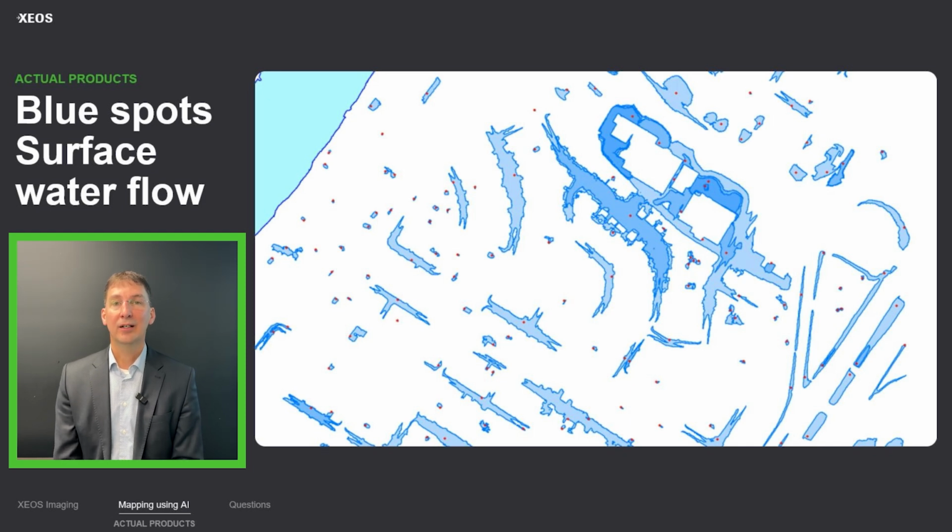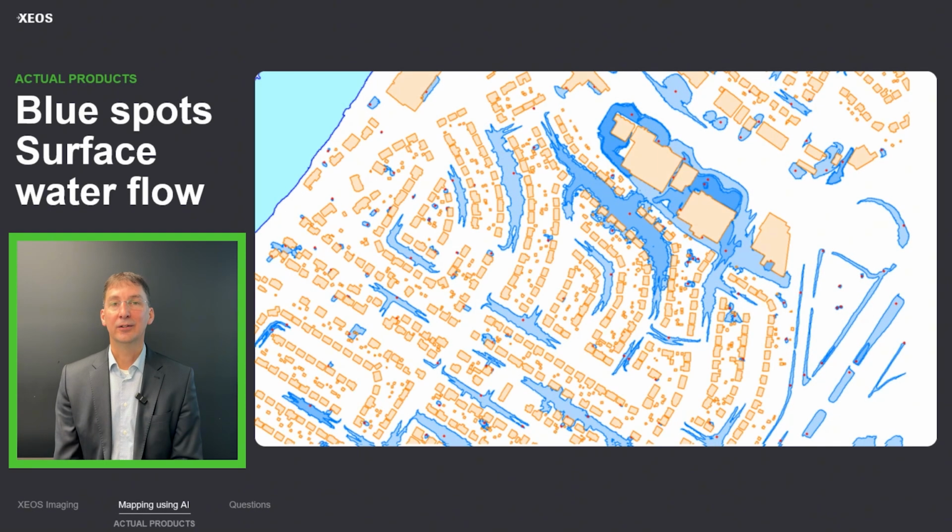If we overlay the building footprints, then you can see directly where the houses will be flooded. Knowing that in advance, you can try to do some work to avoid having this water accumulate in those blue spots.